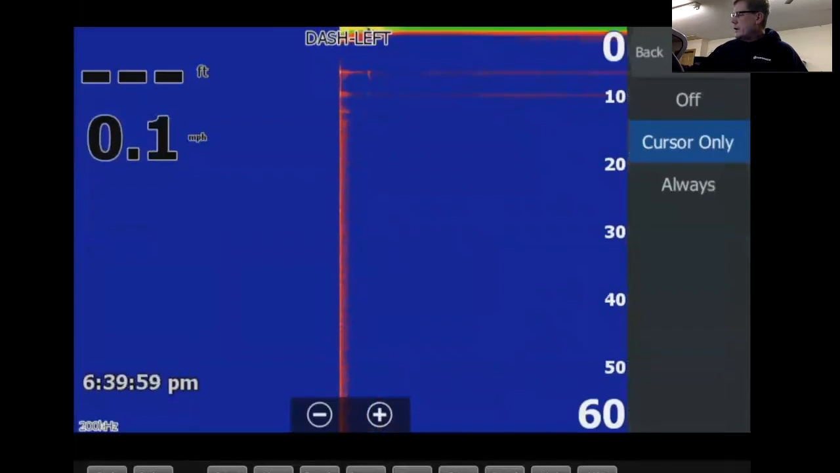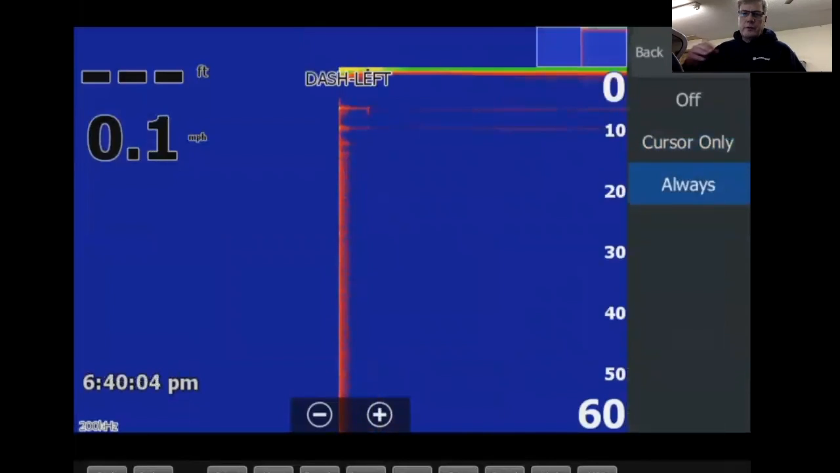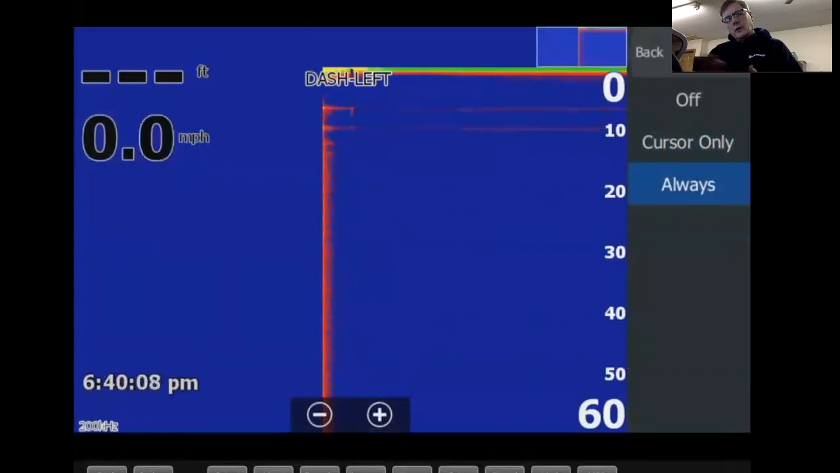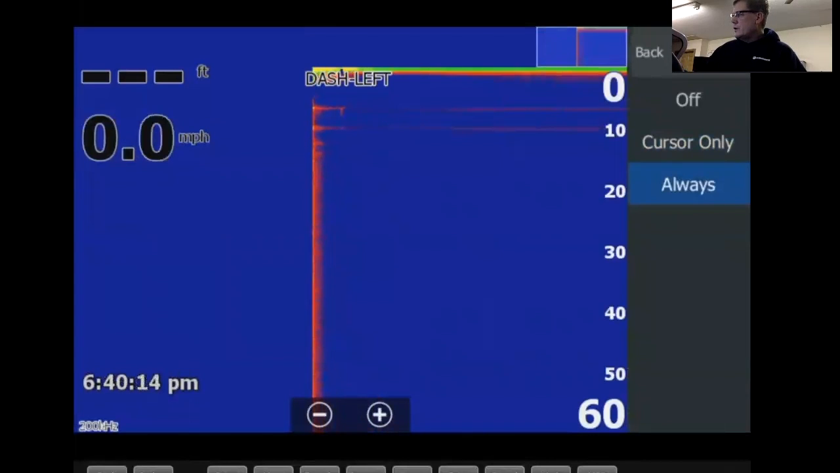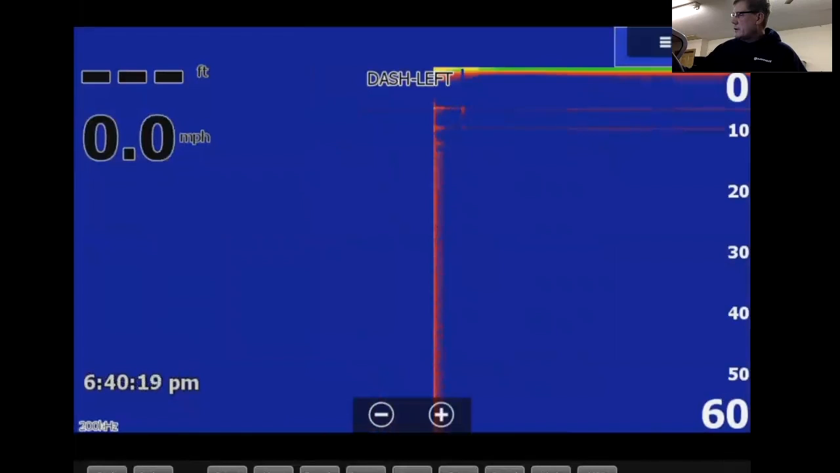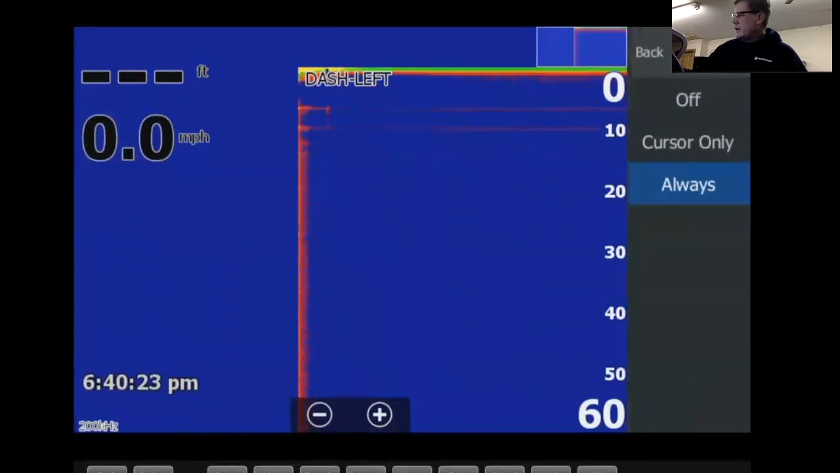Cursor preview. Now if you tap on always, that little preview up top, or that history, is always going to be showing at the top. And you can drag back. I'm not on the water, so I don't have a bottom lock to show you. But if you have it on always, that little bar up top is always going to be there. For me, I just run it on cursor only.